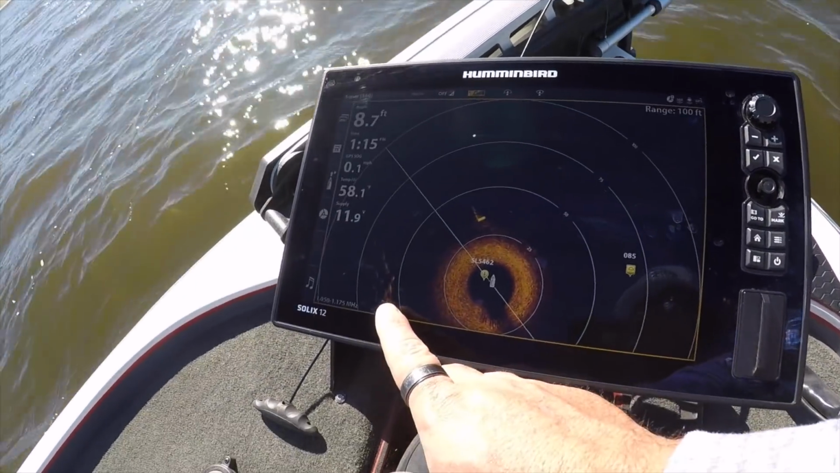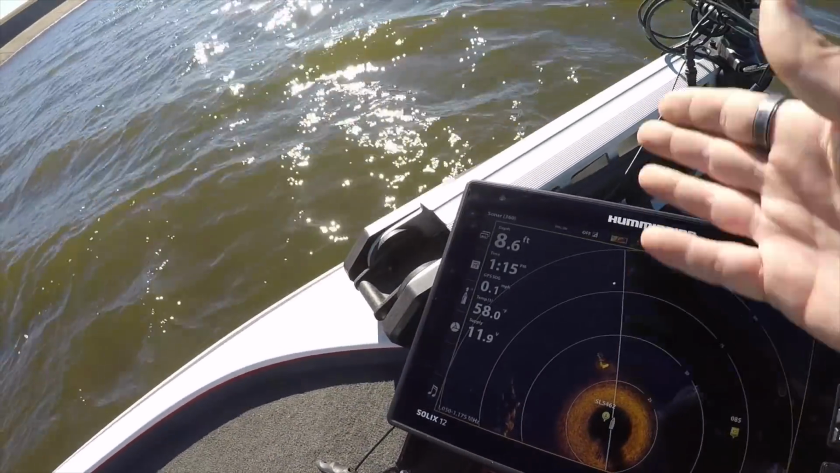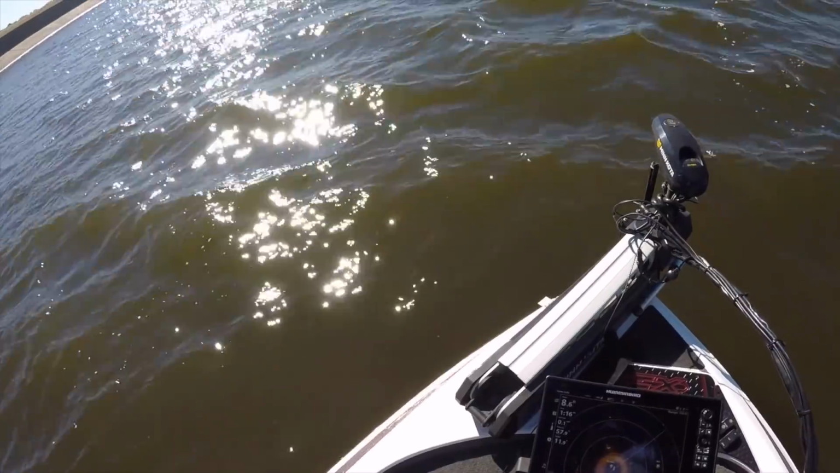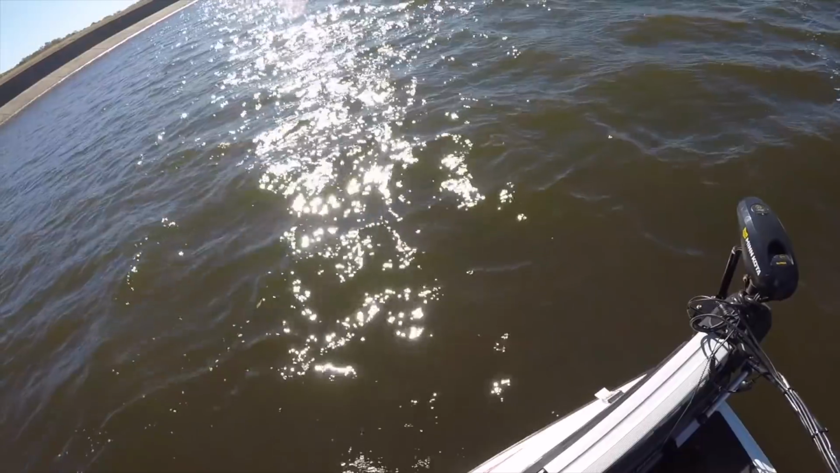And as you can see, there's a rock pile right here. It's already scanned that, and there's something out here kind of right out in front of us, well, in the direction that it's pointing. That is what I've noticed, it's really cool, is as the nose of the boat shifts direction because we're spot locked, the stuff on the map switches direction. So you can easily see, okay, well, that's right there, I need to throw right there.